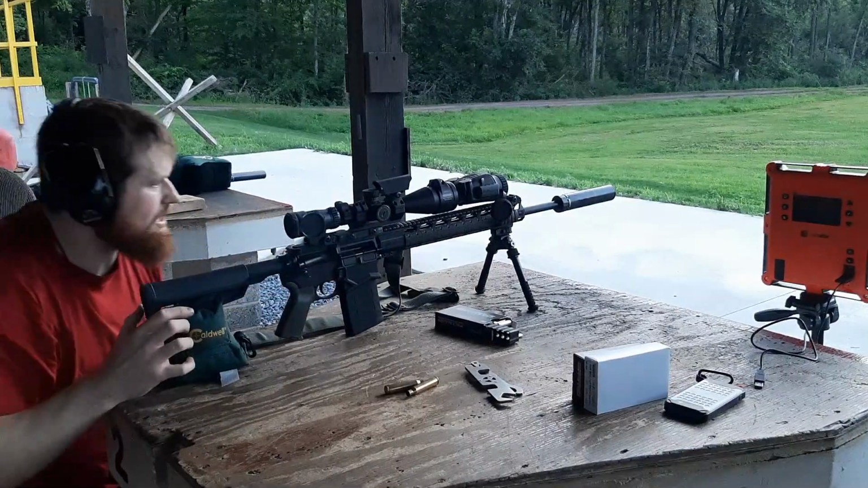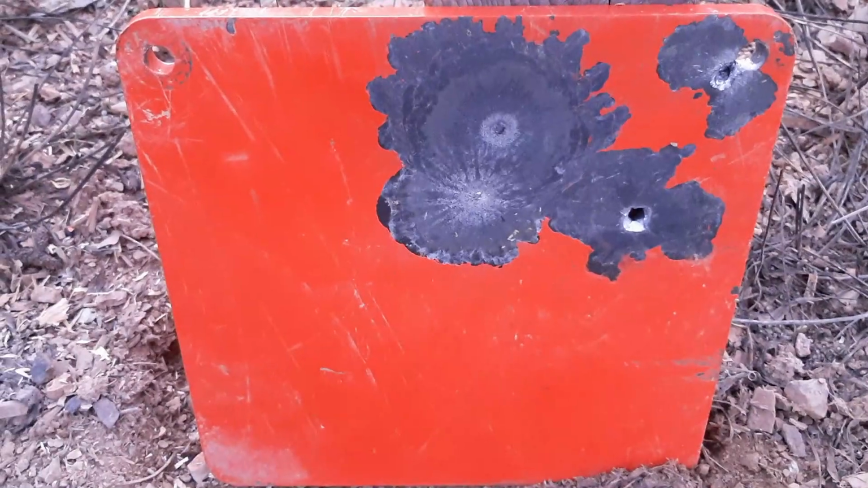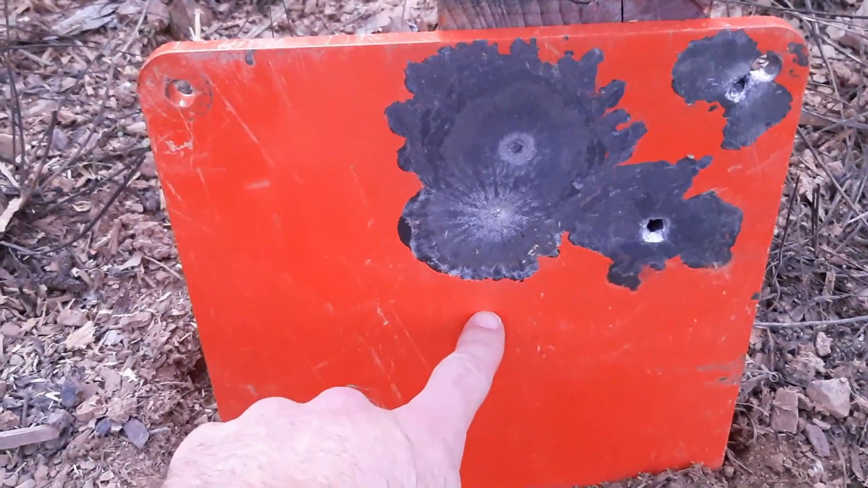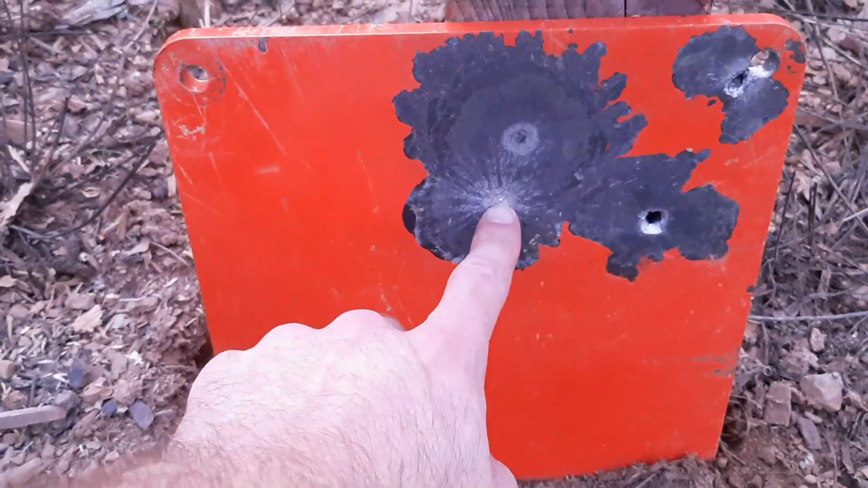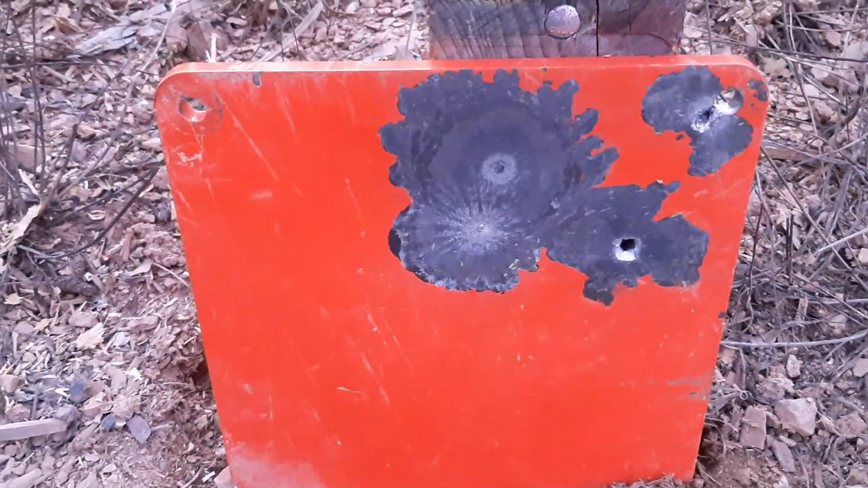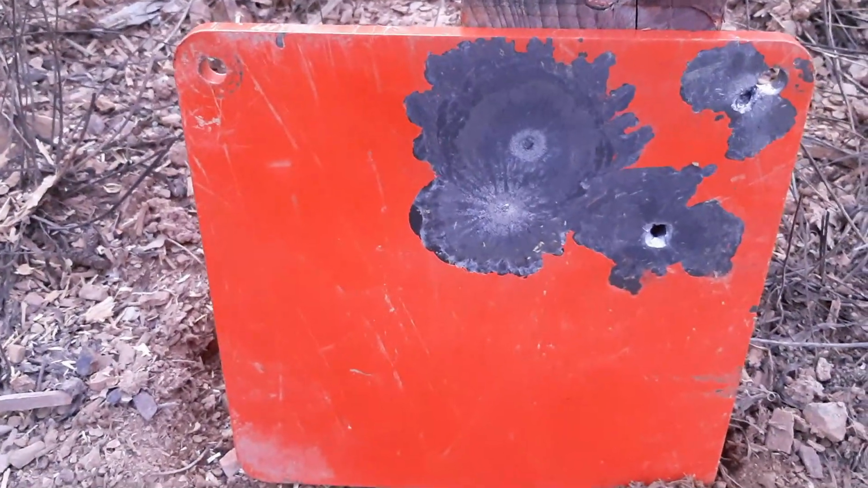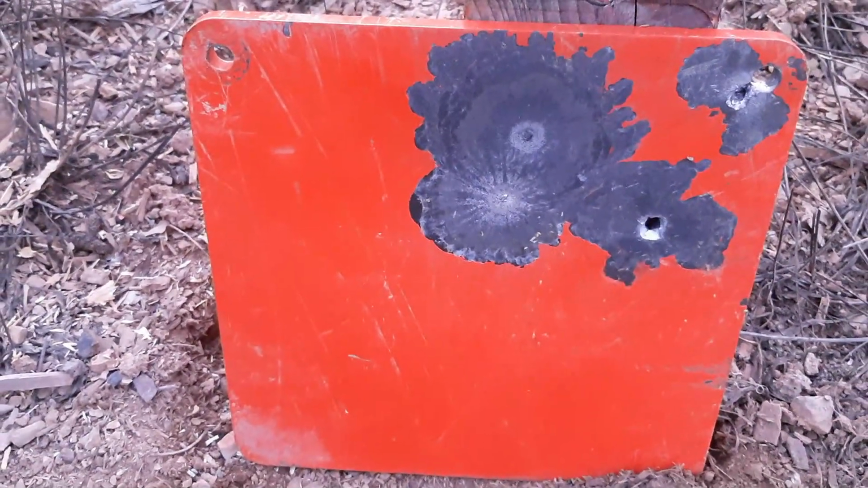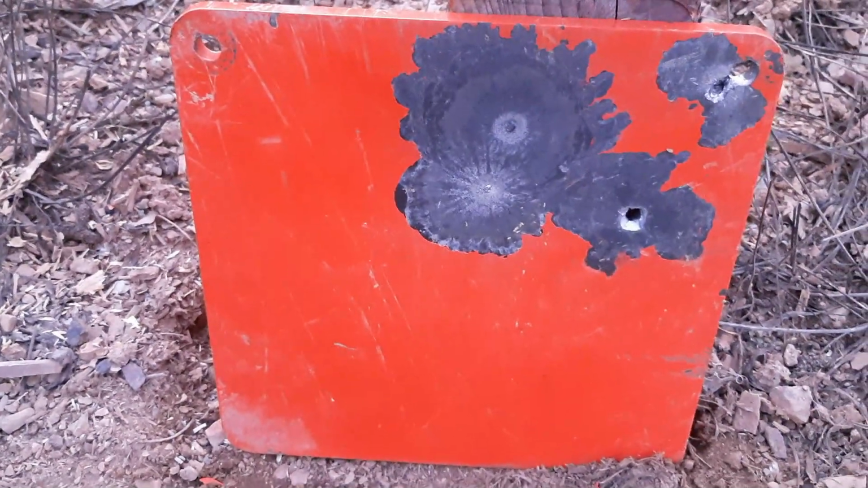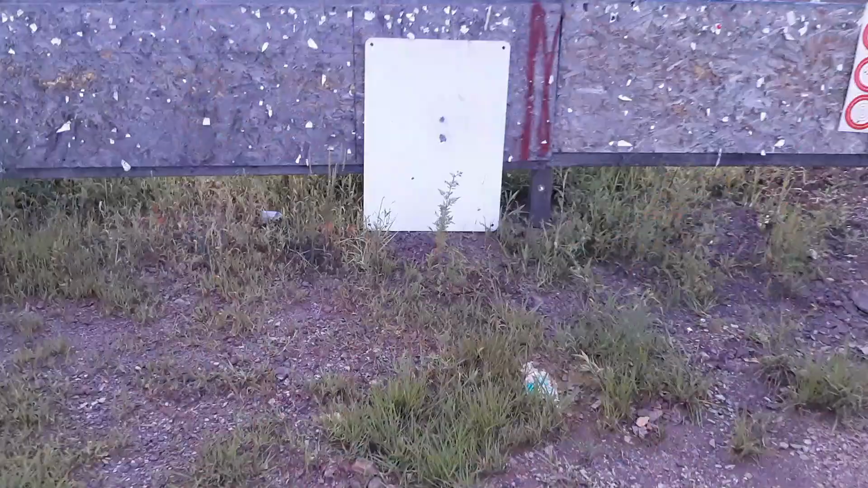All right, let's check it out. All right, guys, so I took another shot at 100 yards just to confirm. Point of aim was like right there, and here was my hit. So I think I'm pretty much dead on, maybe just slightly high. So that's pretty good for probably just my 3rd trip to the range trying to zero this thing. It's pretty quick to zero. So let's see what my shots were like at 200.